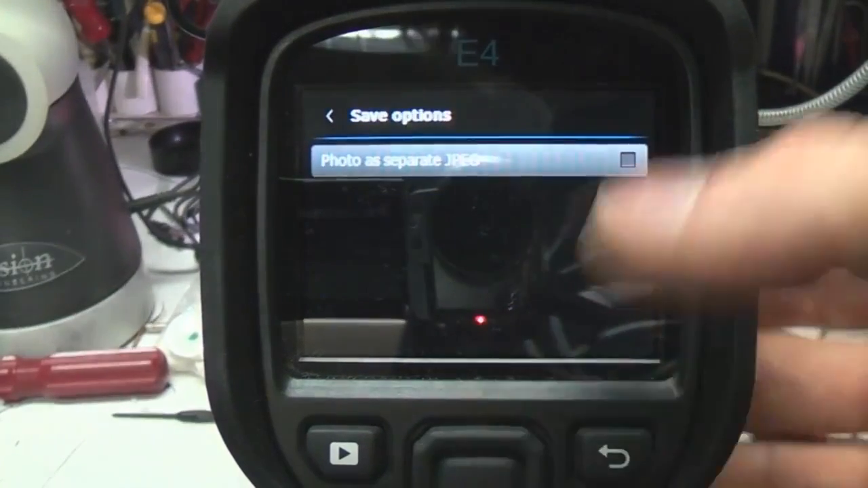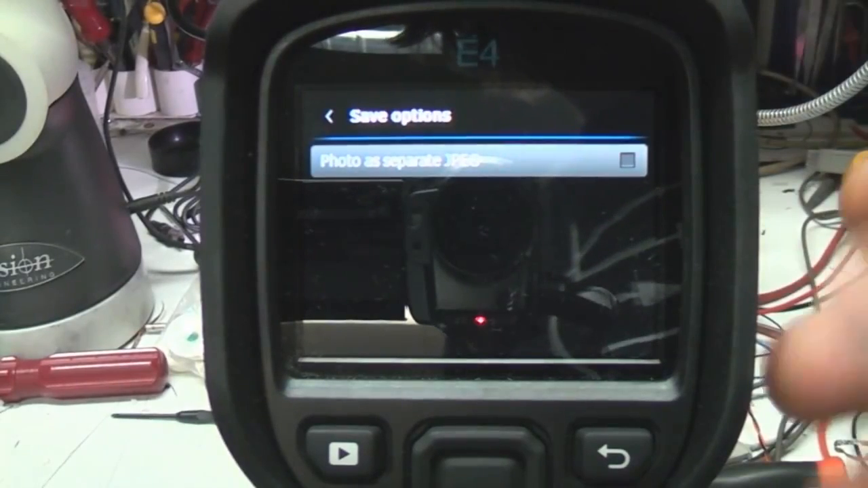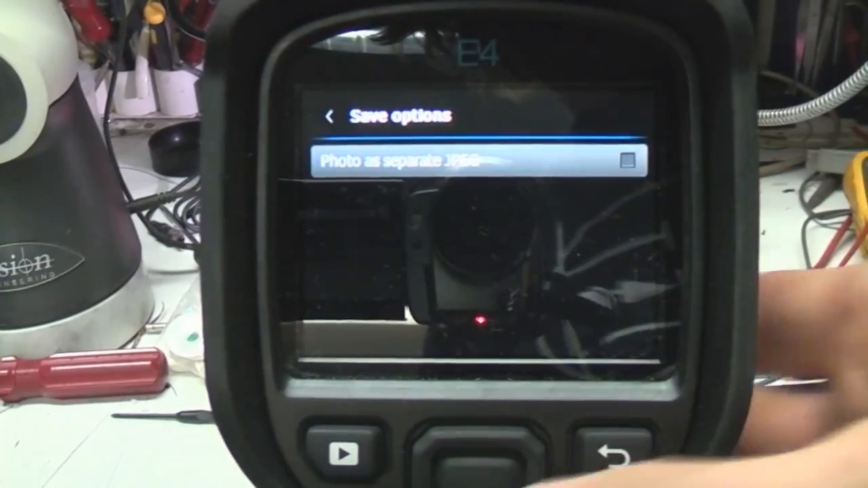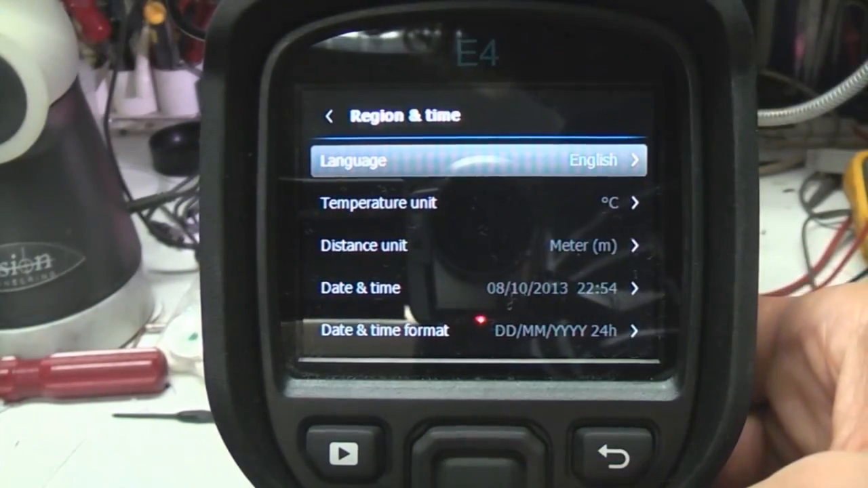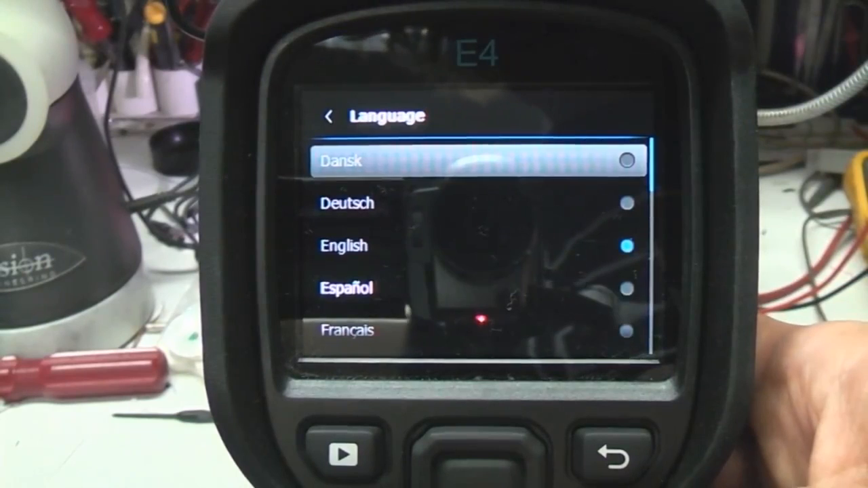Save options, this just gives you the option as to whether you want to save the composite image or you actually want to save the photo as a separate image as well. Device settings, region and time, so languages, it supports quite a lot of languages. I think it's 20 languages in the manual, so I'm guessing.